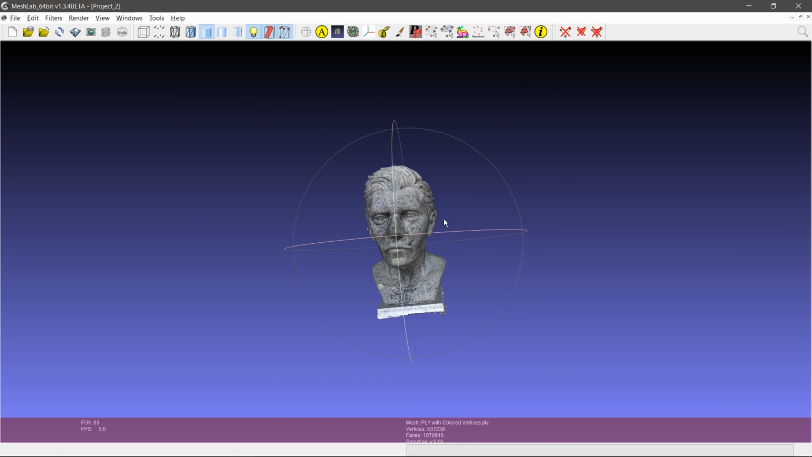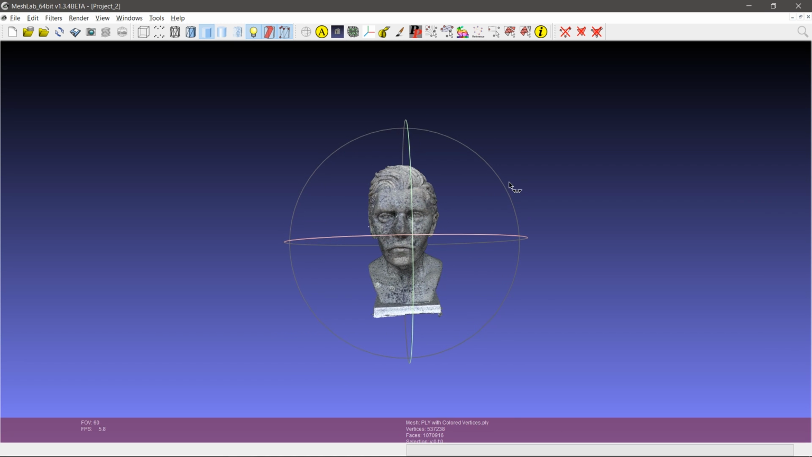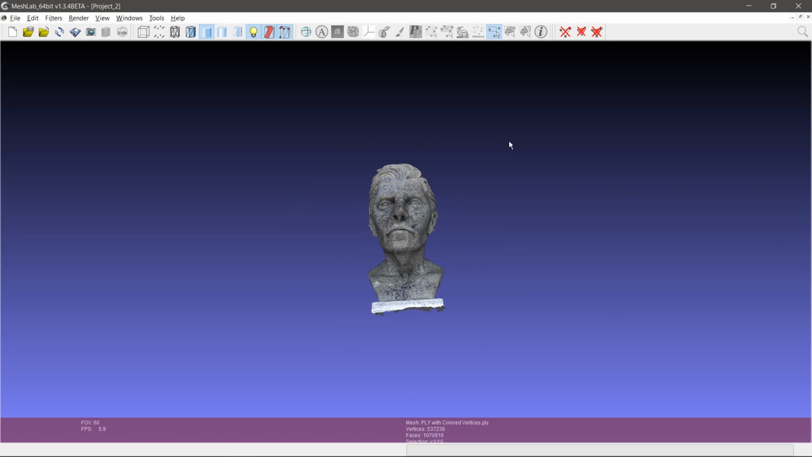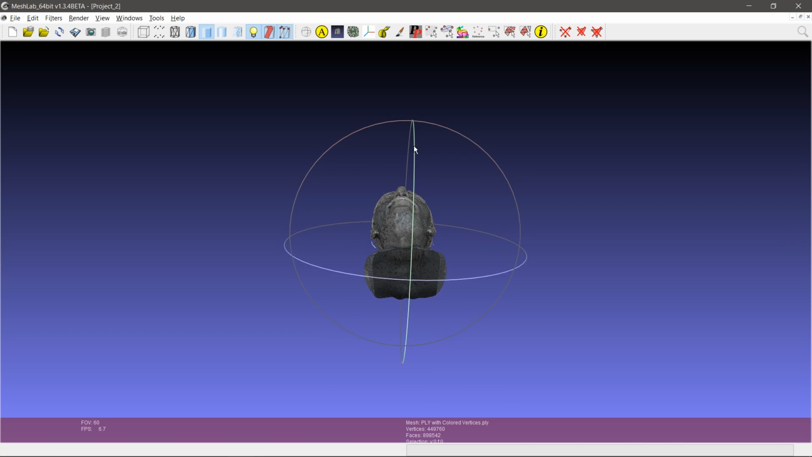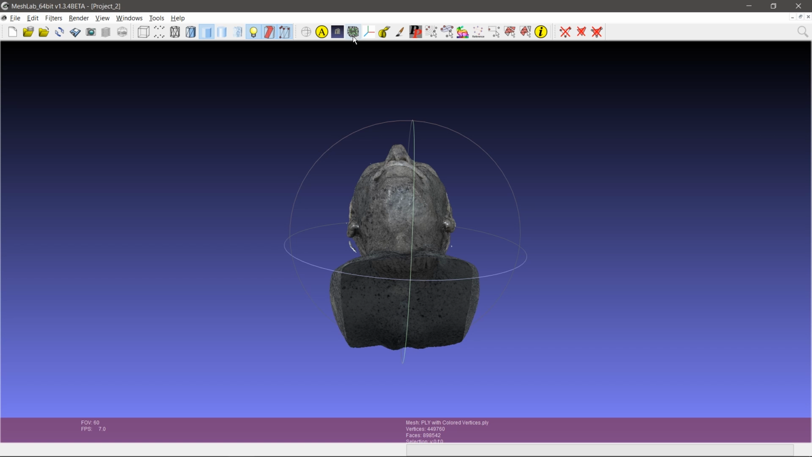And then there's a hole at the bottom of the base, so to clean that up, you could select the base and delete it. So now we have a hole at the bottom here, and we can fill this here in MeshLab by going to this little icon, Fill Hole.